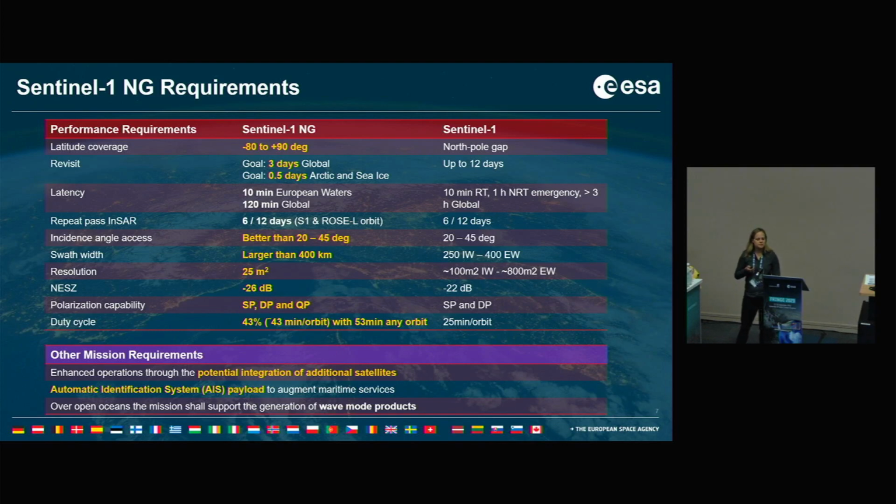Latency, 10 minutes over European waters and 120 minutes global. Repeat pass stays the same, 6 days for a constellation of 2 satellites and 12 days for 1 satellite, which will also be the same for ROSE-L. Incidence angle access is for Sentinel-1 20 to 45 degrees, and this should be met by Sentinel-1 Next Generation and should be better than this.